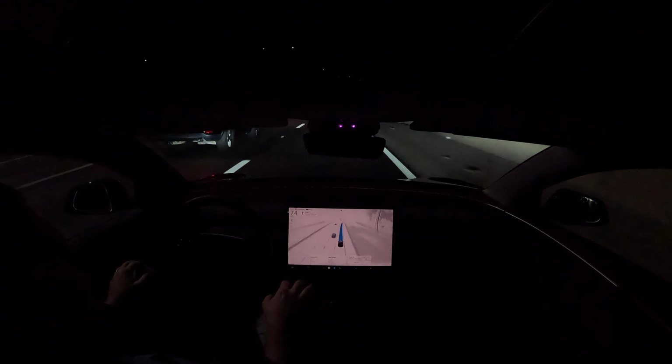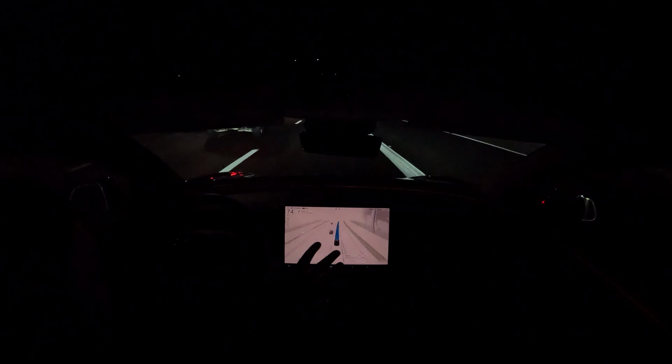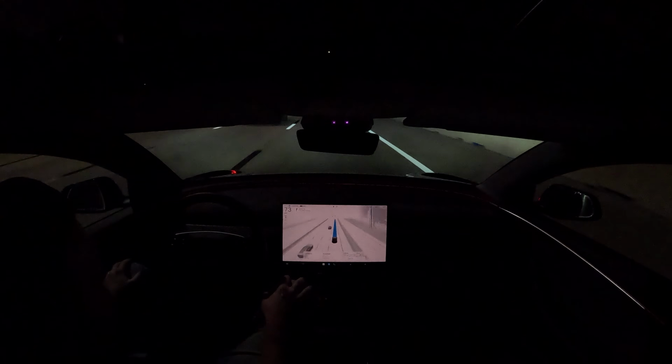If you drive in the Dallas-Fort Worth area, you already know it's like the Autobahn around here. Regardless of what lane you're in, people are going to drive very fast.